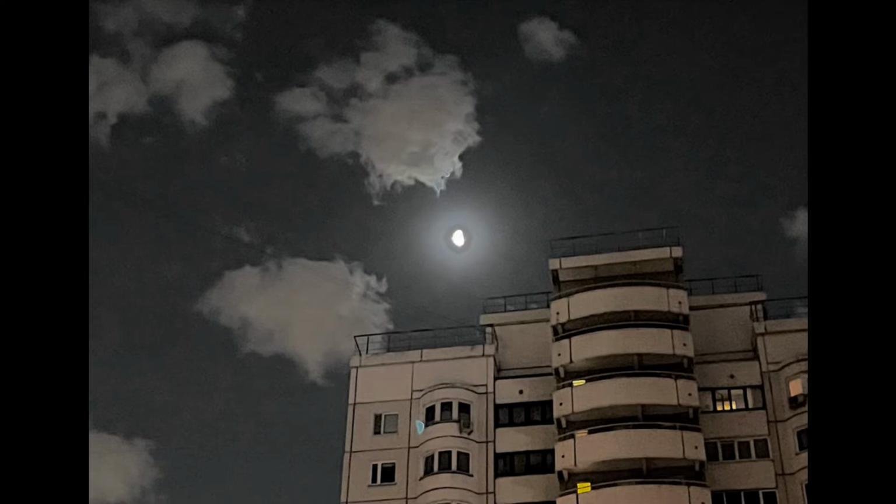So the first frame here shows just the moon in normal camera. The shot is oversaturated and overexposed a bit because you pretty much just want to see the shape. It doesn't really matter if the colors are true or not in this shot. And you can see that it's not exactly a crescent, it's like half of the moon is visible in visible